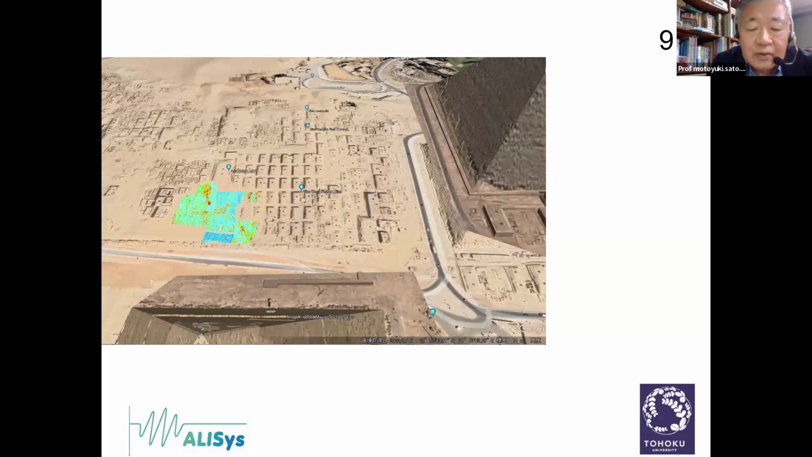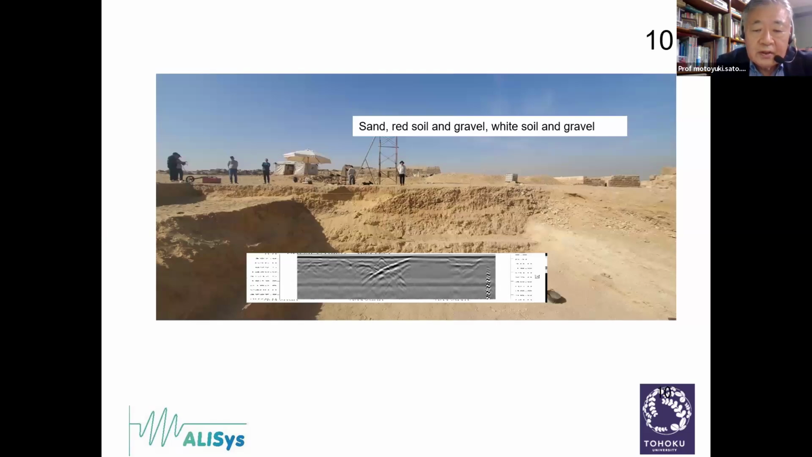And our colleagues started to excavate at these positions. This figure shows one part of the excavated area. The cliff that you can see is an excavated site, and below you can see one of the B scan images.